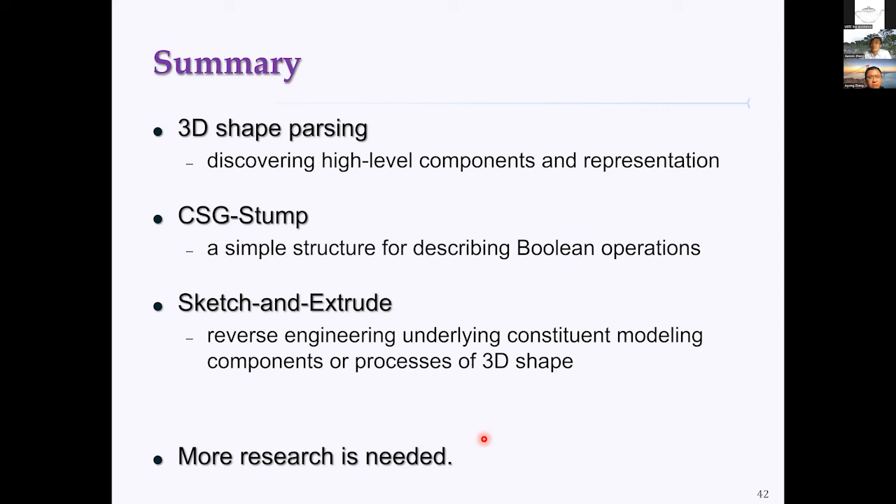So when we train this CSG-Stump network, you have to fix that, because currently the network is not smart enough to introduce new primitive objects. Otherwise, it's difficult to know which one should be treated as a primitive object, right?